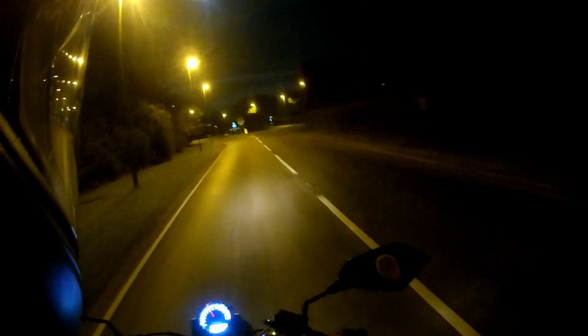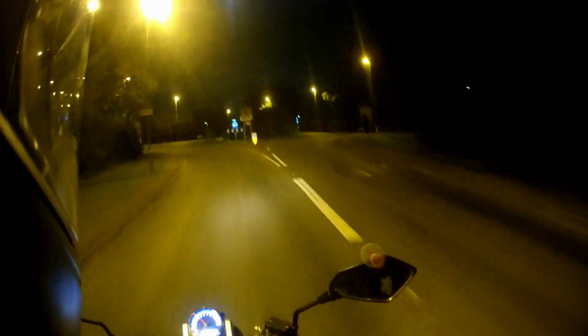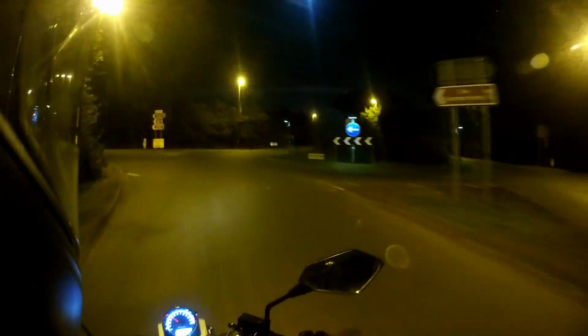Go on, turn your lights down. There we go. Full beam could be better, but you could easily upgrade that. Just change the bulb. Whether it will support the upgraded bulb, I'm not entirely sure, but as you can see now, it's very dark. This is the low beam, or the main beam, and this is the high beam. A massive difference. But we don't need the high beam on, so all well and good.